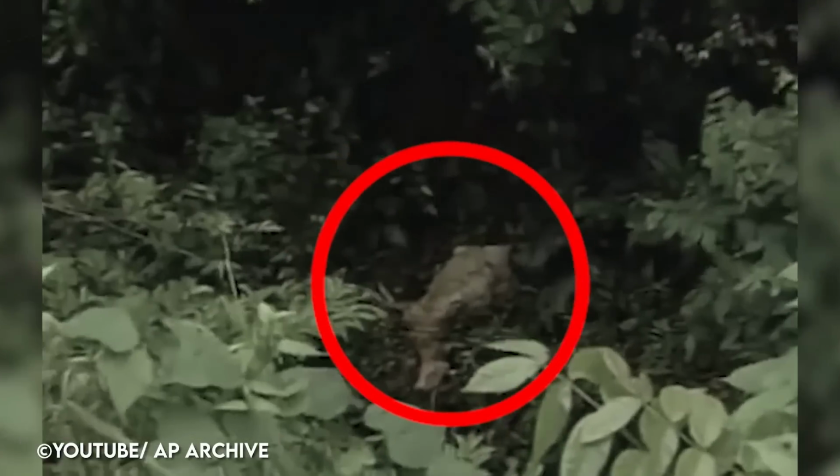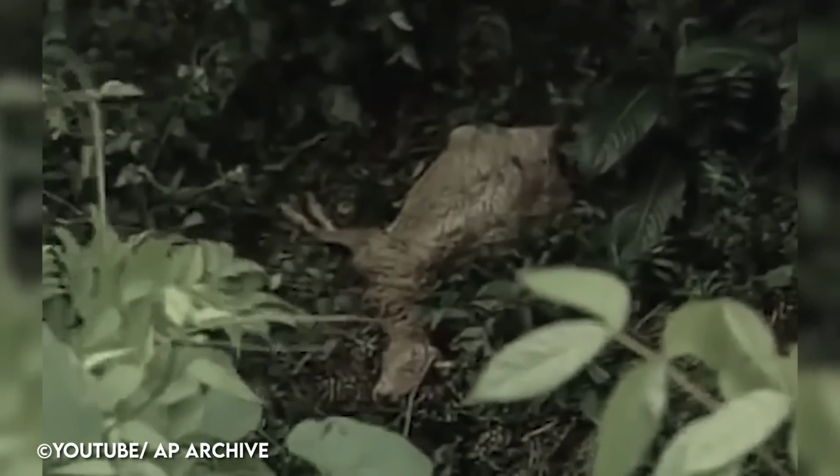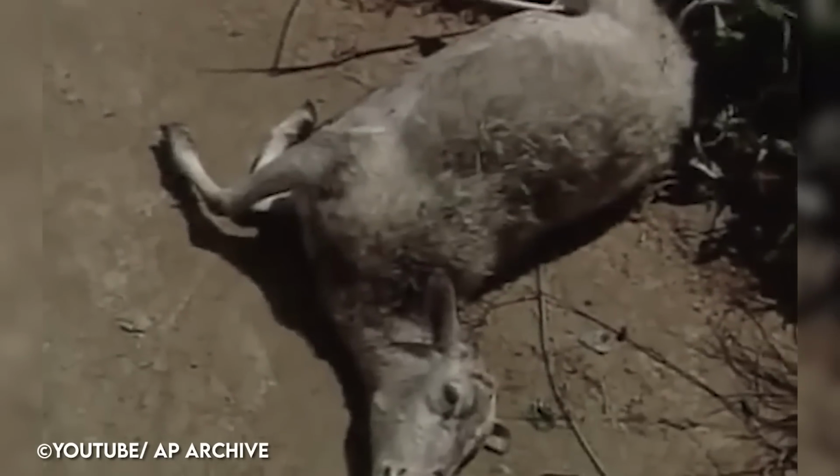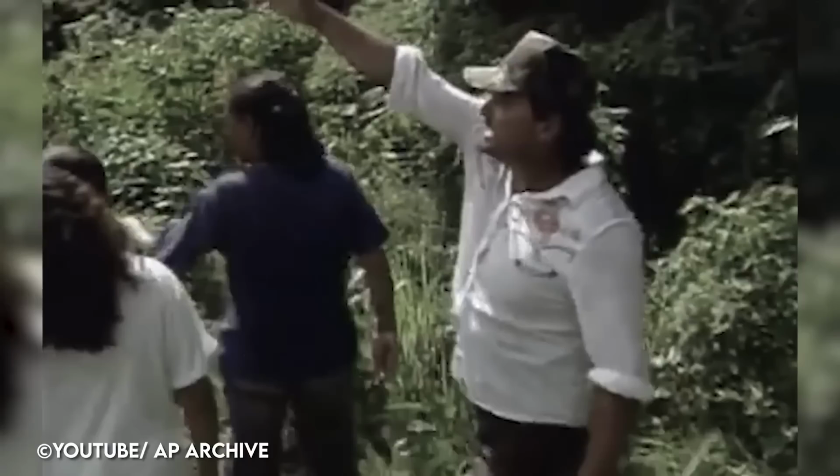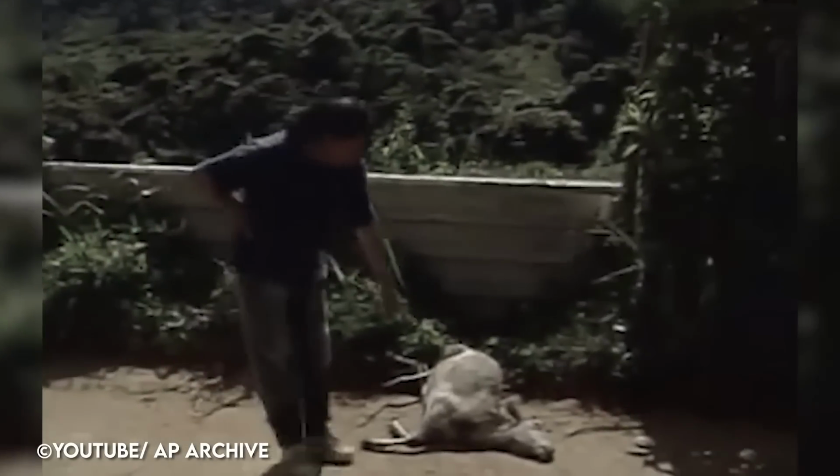In this next capture, as the number of incidents in which cattle were slaughtered by an unidentified creature continued to rise, fear began to spread. Residents of this Puerto Rico town thought they might have a Chupacabra on their hands.